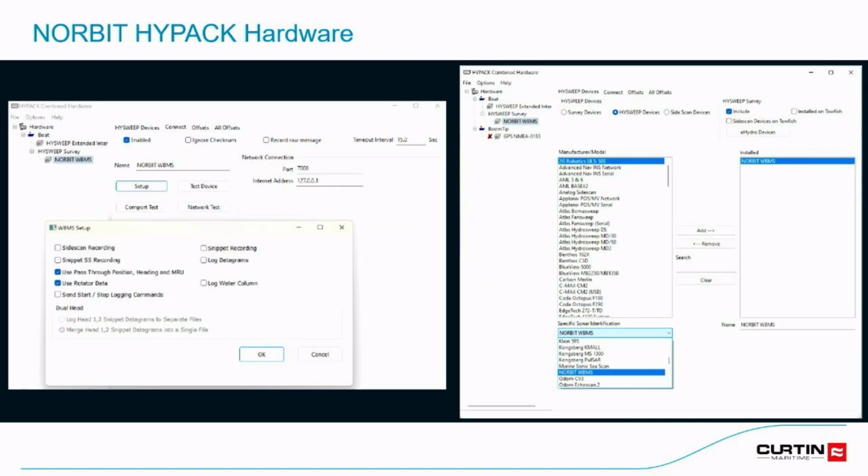And for Norbit, it was very similar, but their rotator's integrated with their driver, so you don't need a separate driver. You just go into their setup there, and there's a checkbox for use rotator data. So it makes it very simple. And one other thing is on the right-hand side in that driver, there's a little drop-down that couldn't get the data in for a while, but there's another menu that you have to select the Norbit system as well.